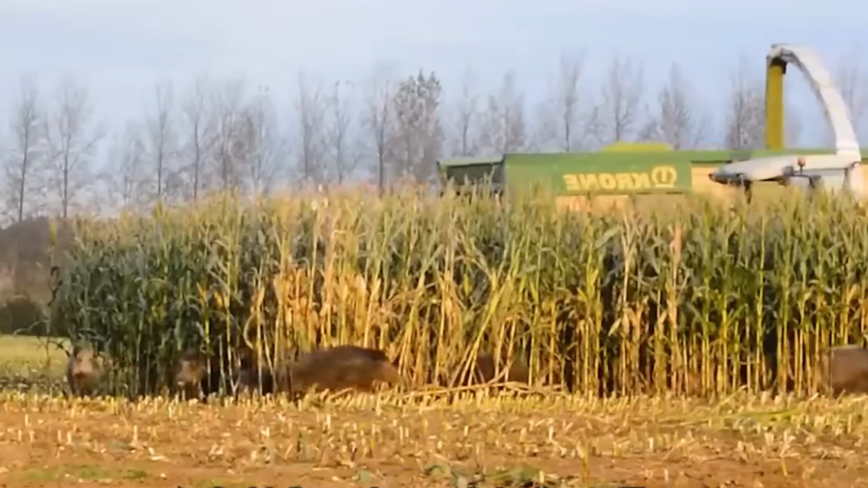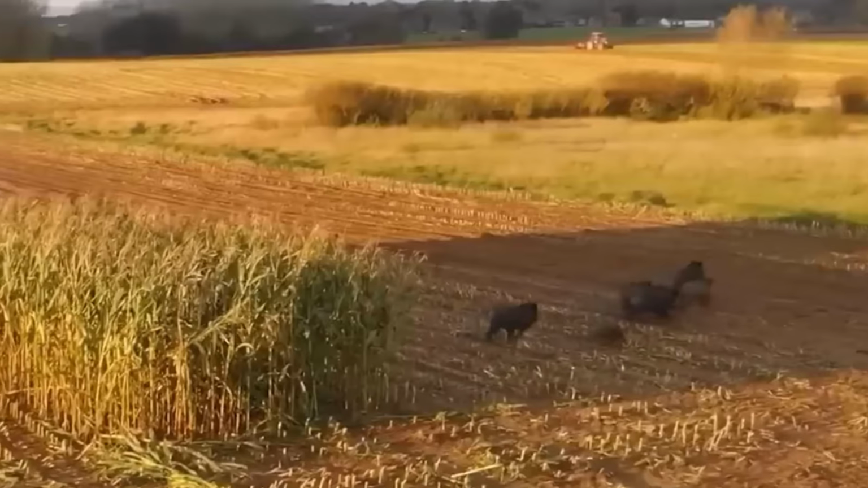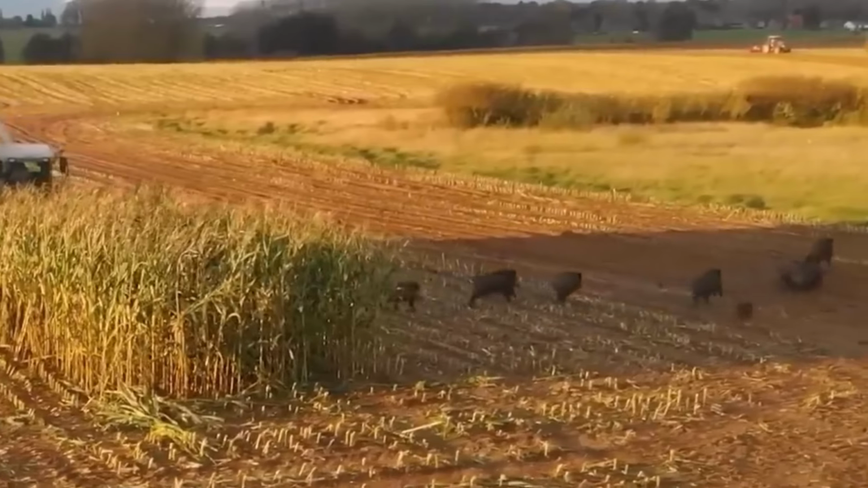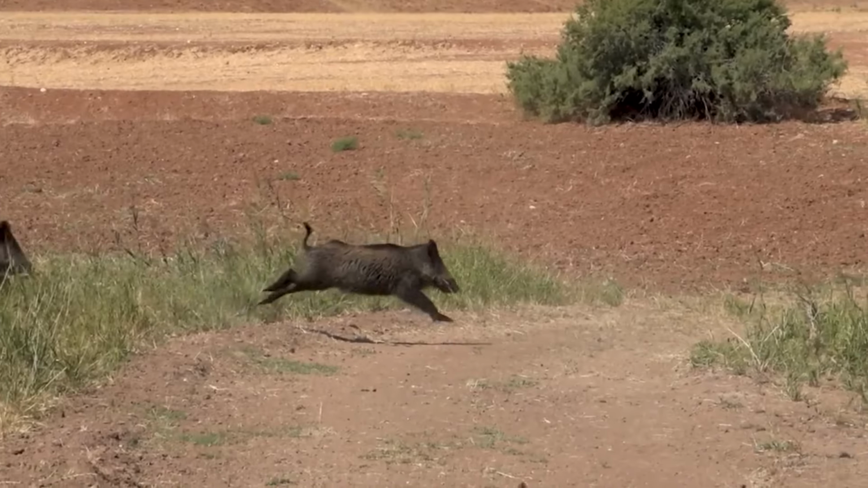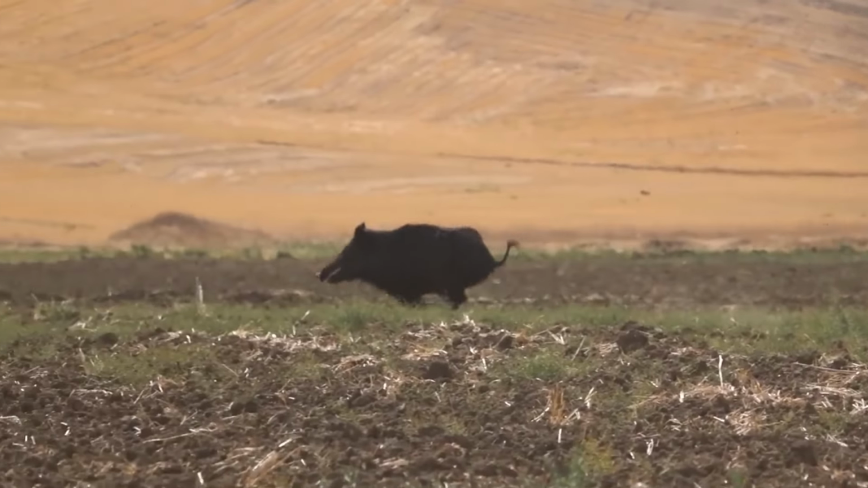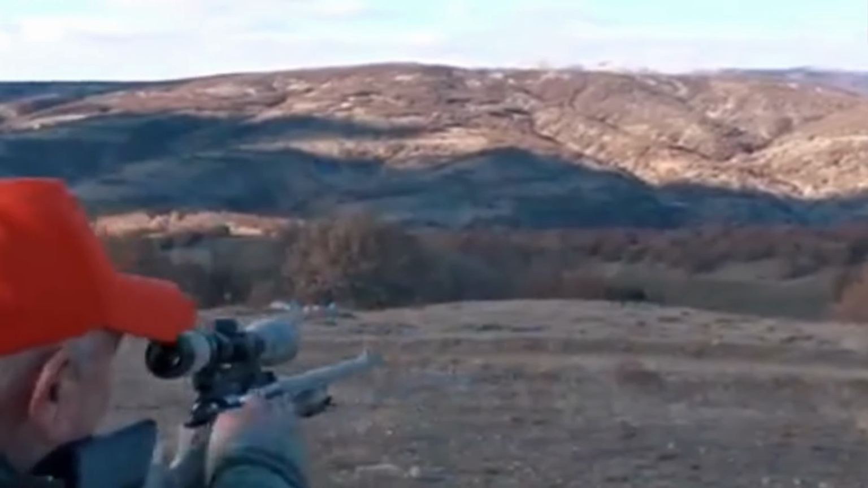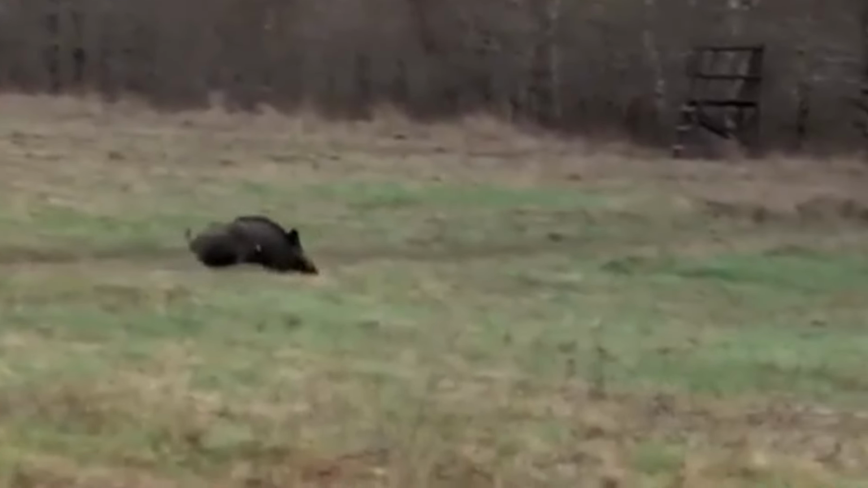In the heart of rural farmlands, a silent invasion is reshaping the lives of those who till the soil. Enormous feral hogs, relentless in their pursuit of food, are carving paths of destruction through fields, orchards, and pastures. These creatures aren't just a nuisance, they're a force of nature, cunning, powerful, and multiplying at an alarming rate.